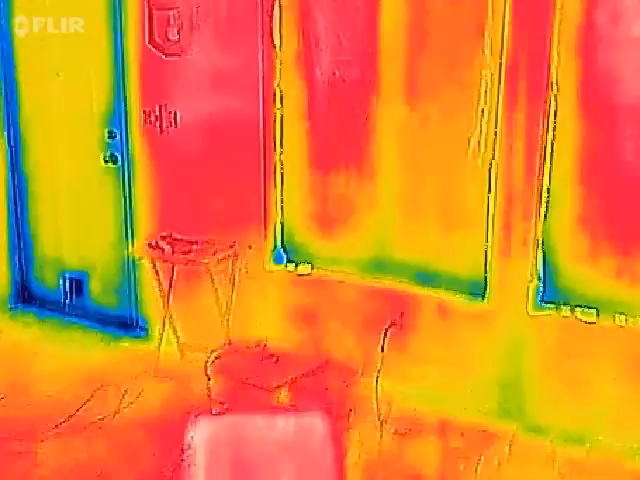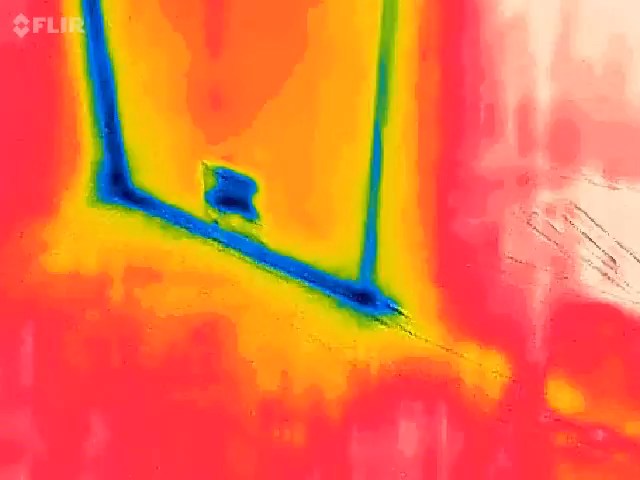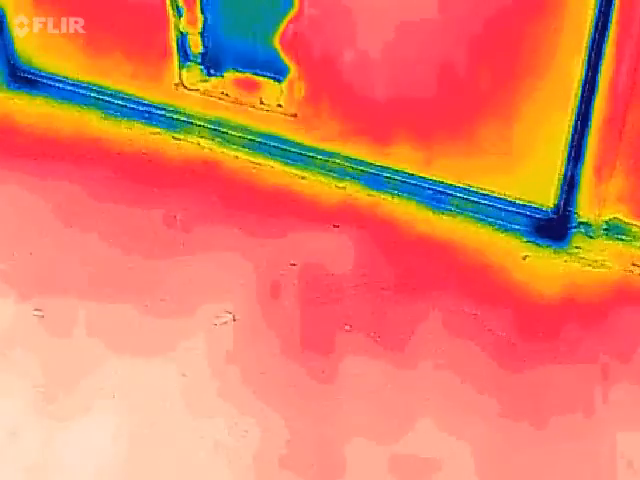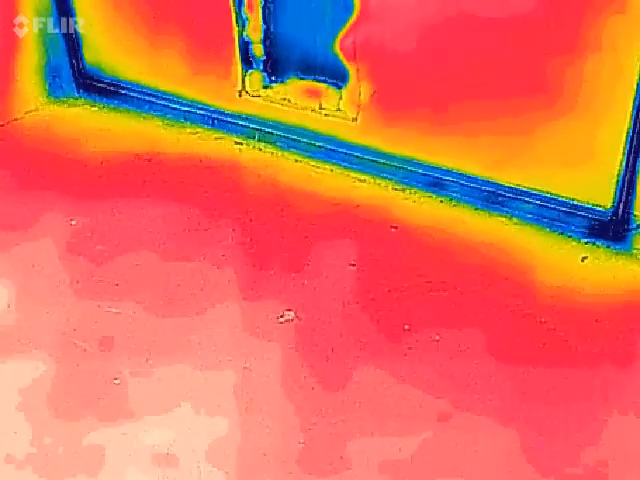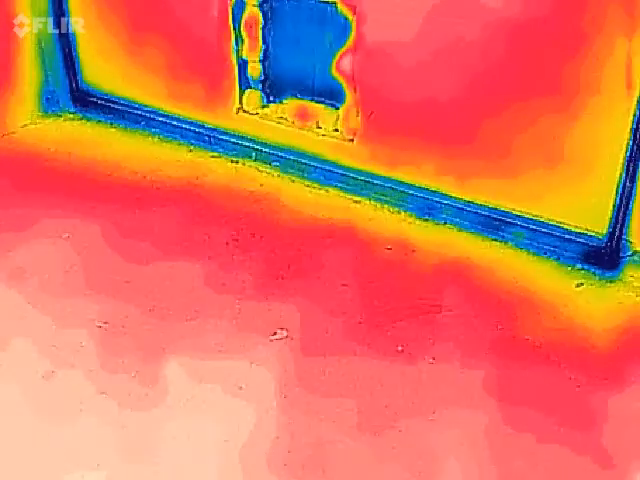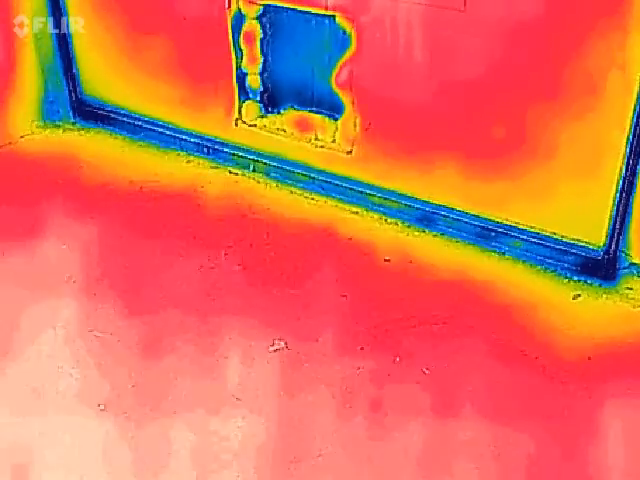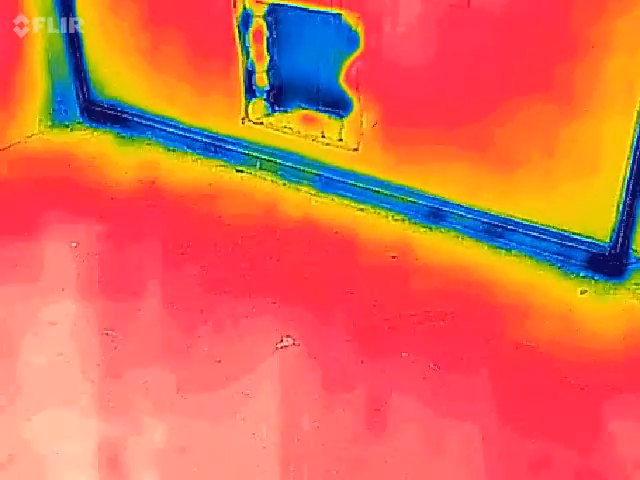Let me show you the door. Because what I did, see the bottom of the door? Let's see if we can get down low enough. You see right below the blue, there's kind of a tight yellow band. That's all the foam that I just put in a couple days ago. And you can see it's definitely not blue. But the blue right above it is the aluminum threshold that you step on when you go in and out of a door.